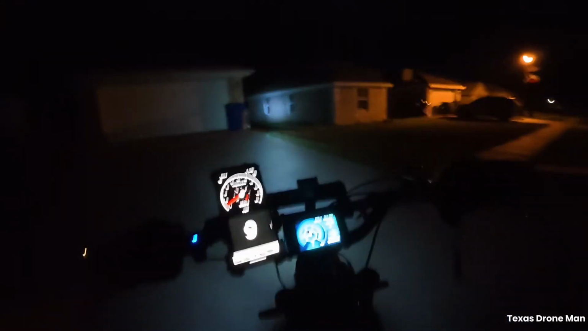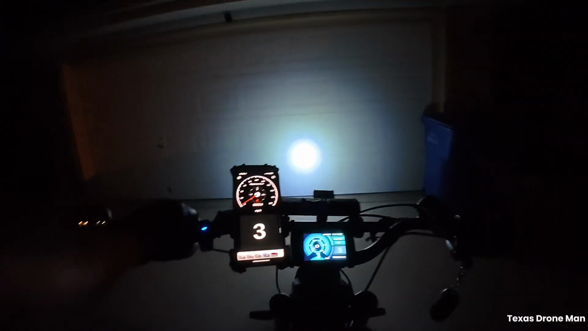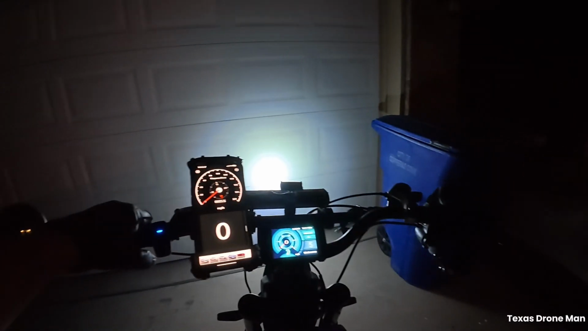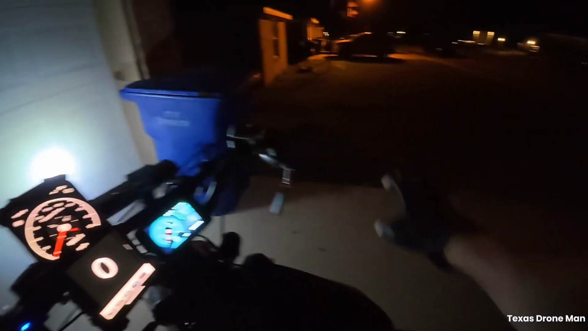Boy, it sure makes a difference when you turn that big light off. That little spotlight, I mean, it works. It serves its purpose, but it doesn't have a very broad span on the light though.